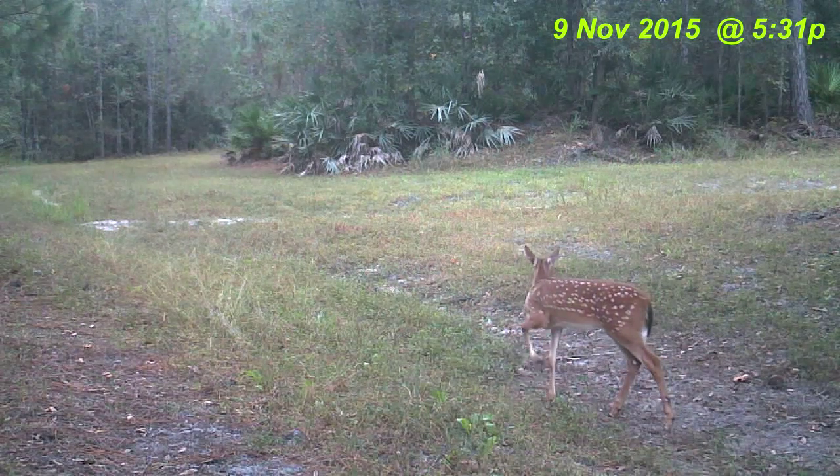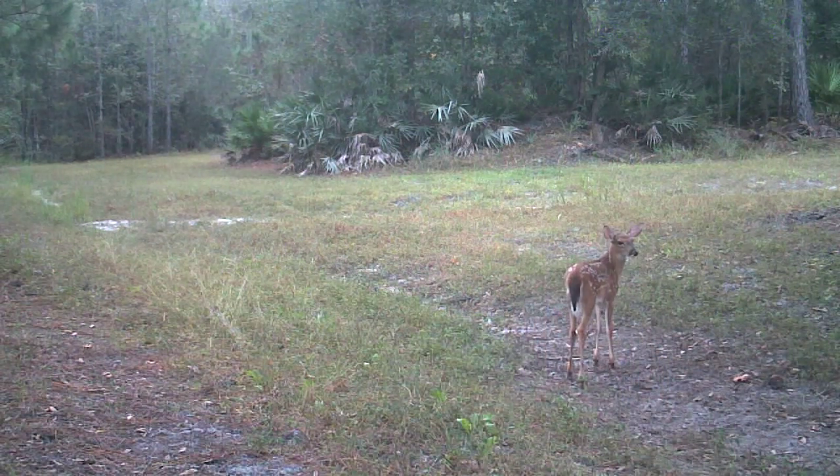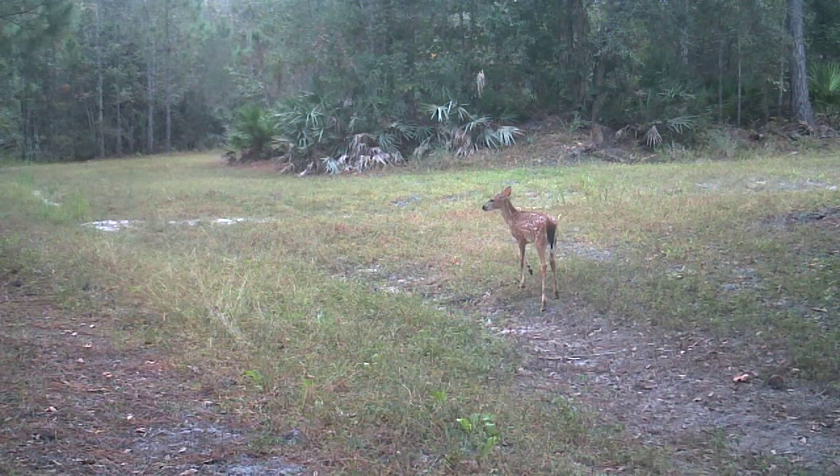Now here's this young spotted fawn again. She's kind of alone right now, but as you'll see in a minute, the mother isn't very far behind her. Doesn't let the little baby get too far out of her sight.